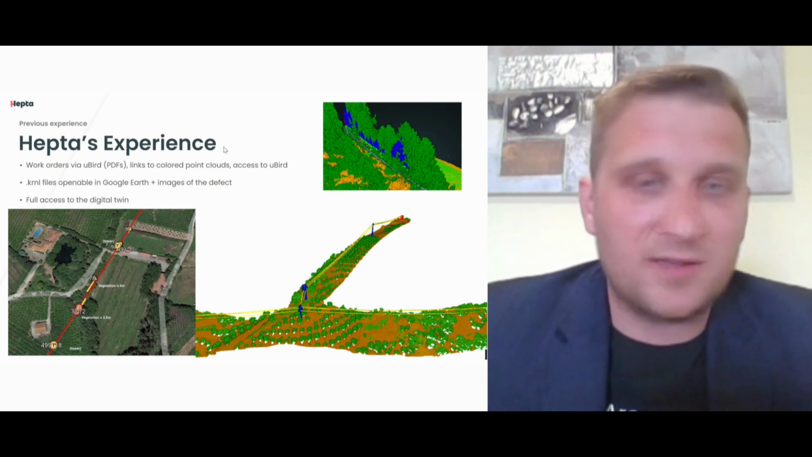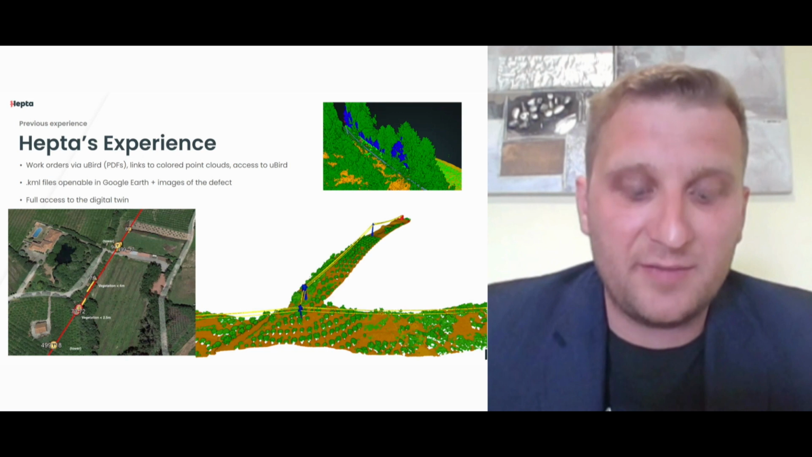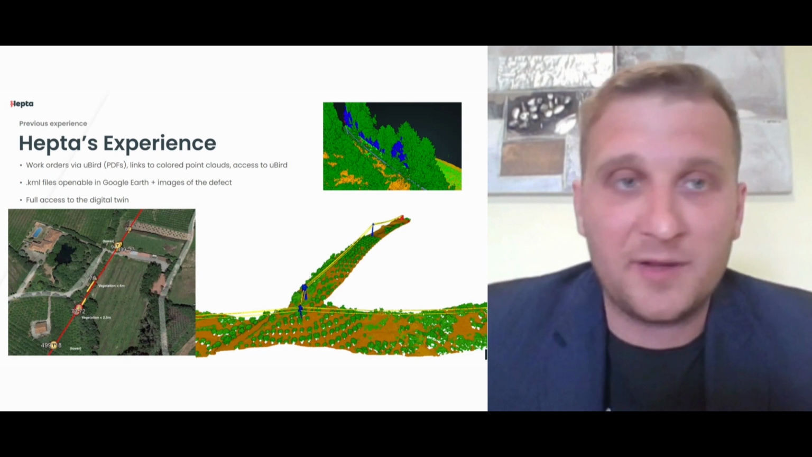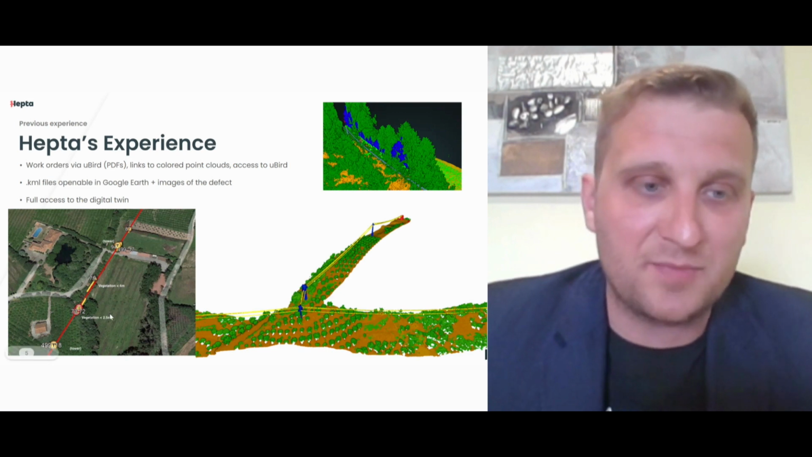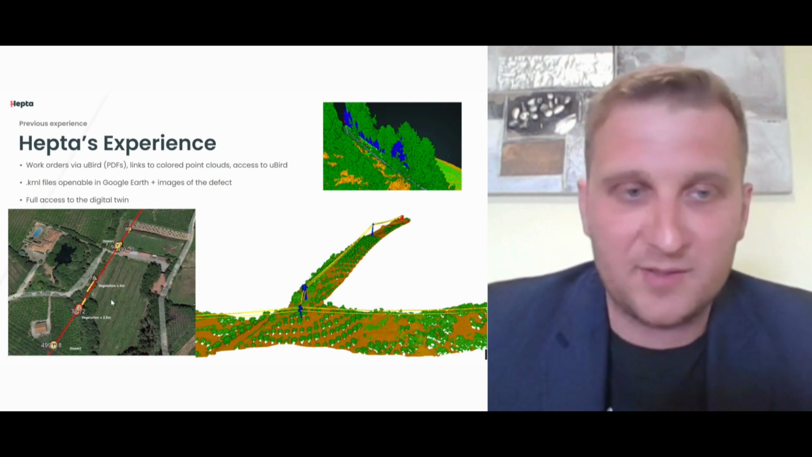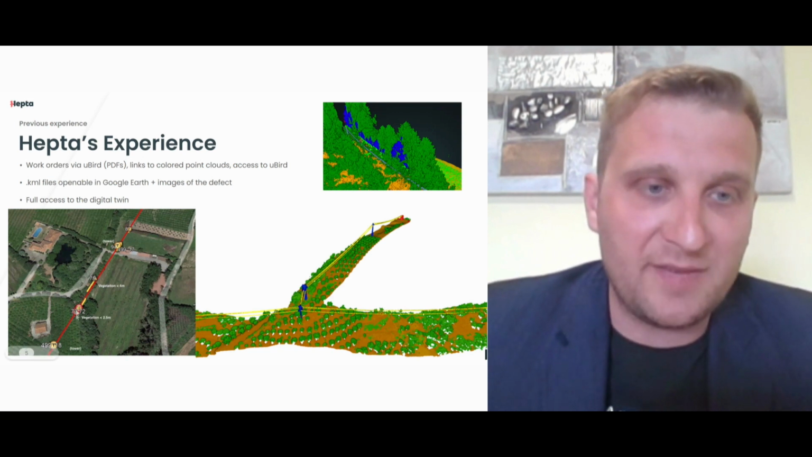These deliverables consisted of PDF reports based on the findings of regular defects, infrared, and also LiDAR measurements. A KML file, which can also be seen on the screen here, where you can just pretty much drag and drop it to QGIS or Google Earth, Google Maps, whatever is your favorite medium. And you could see where the defects are.